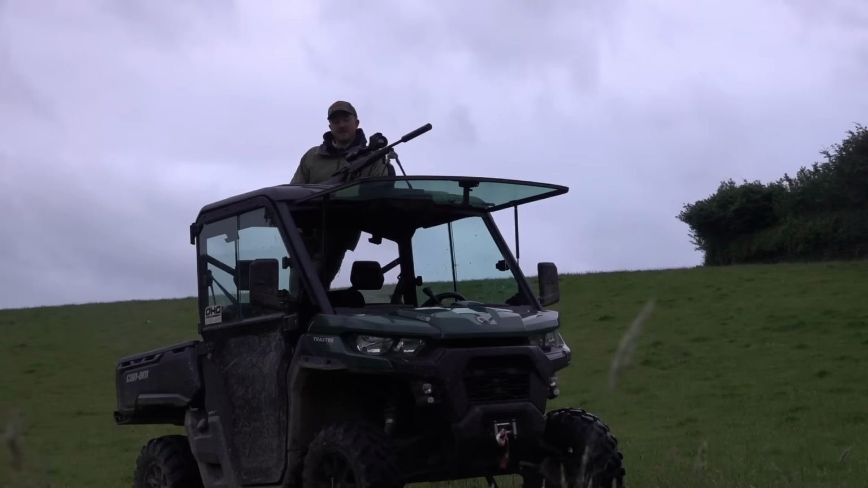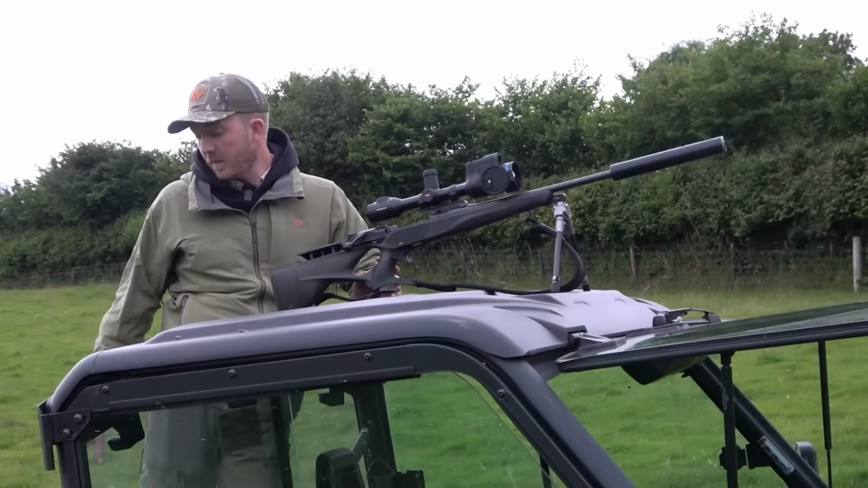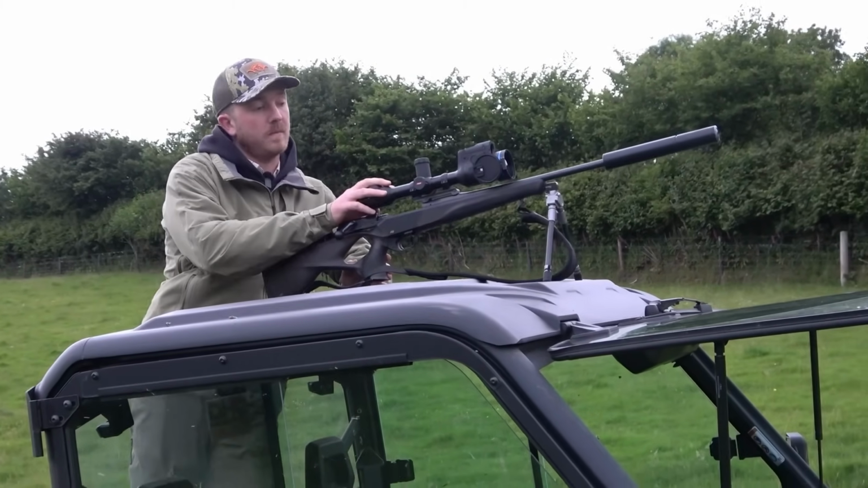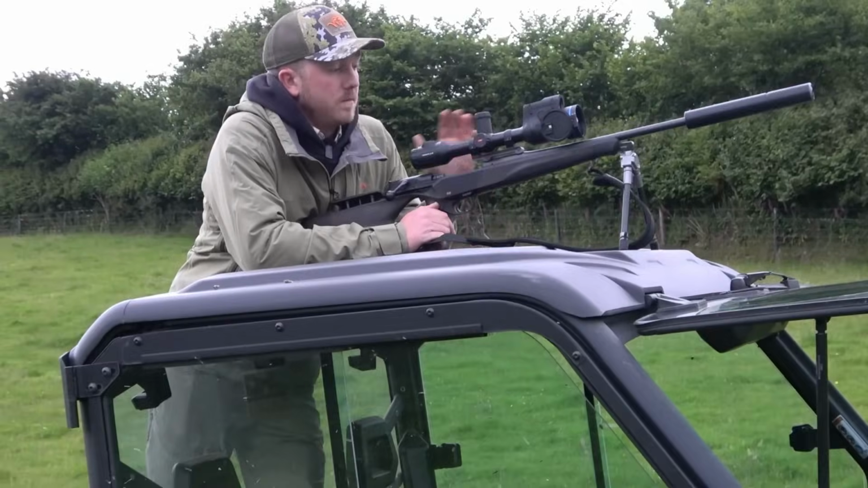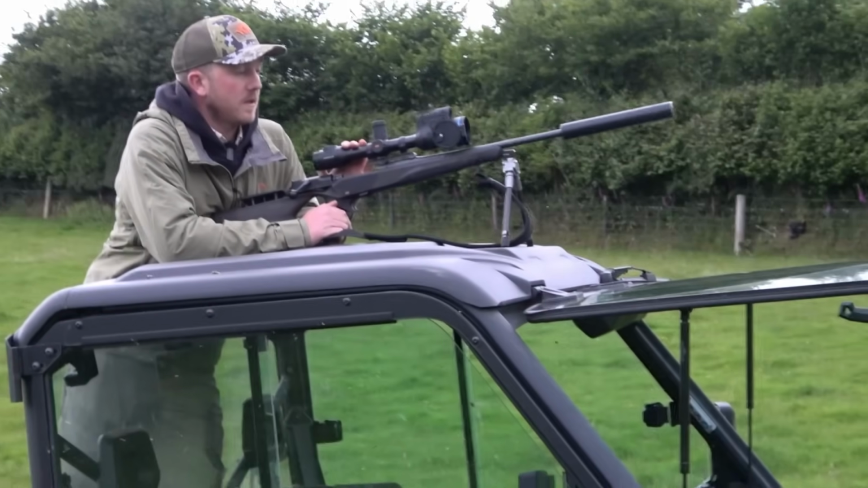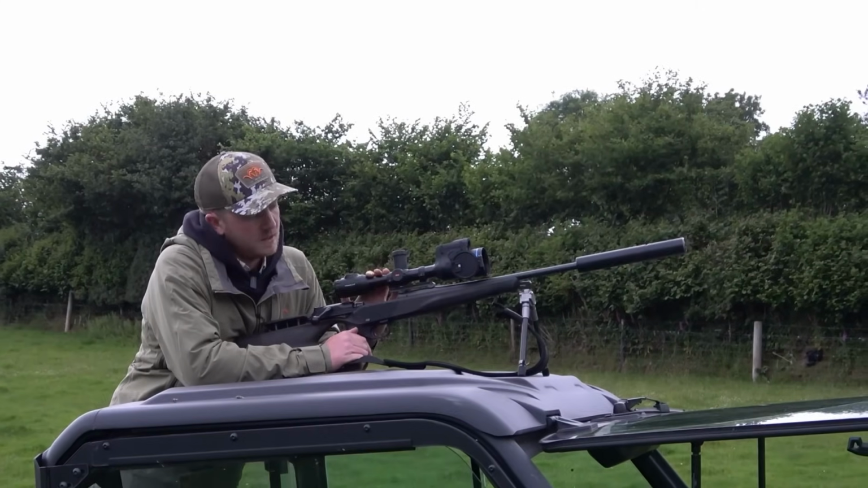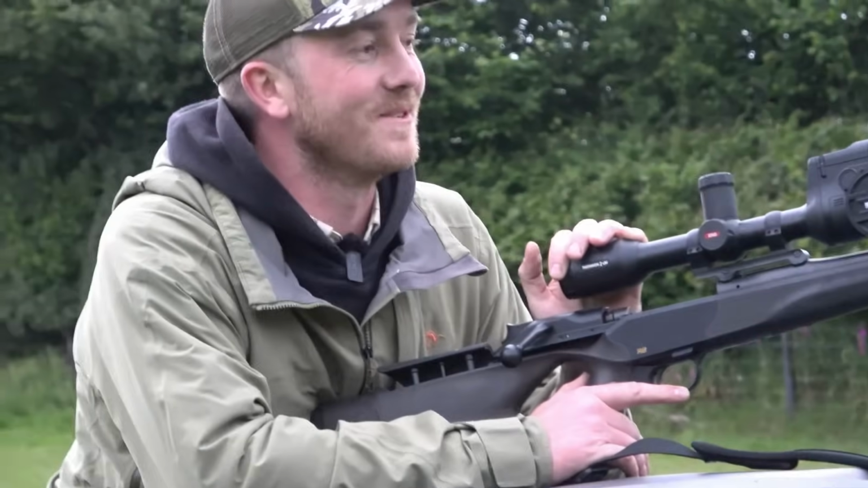The challenge is we've got 2 rifles, 1 up here on the bipod, 1 behind me, which I'll shoot off sticks with, and 1 scope. It's the Pulsar Thermion 2 XP60. You've got different profiles for the different rifles. So I'm going to shoot the target with the HMR, swap the scopes over, change the profile, and then shoot it with the 223. HMR is more than capable of shooting a fox.